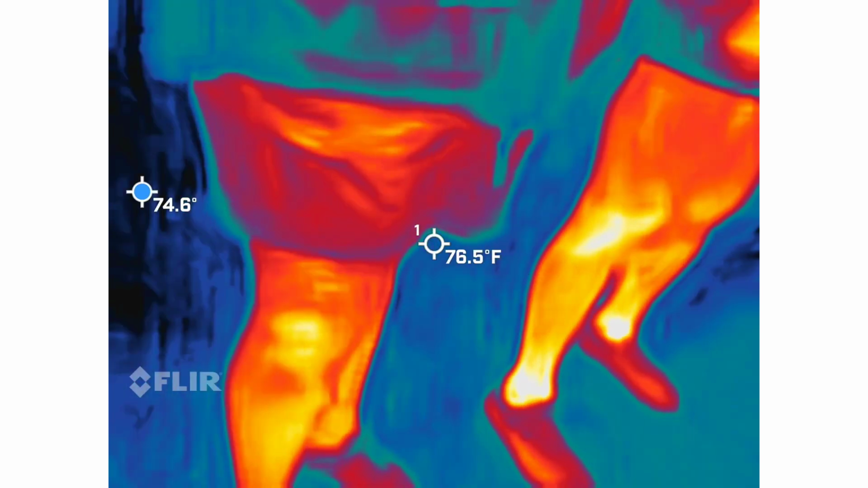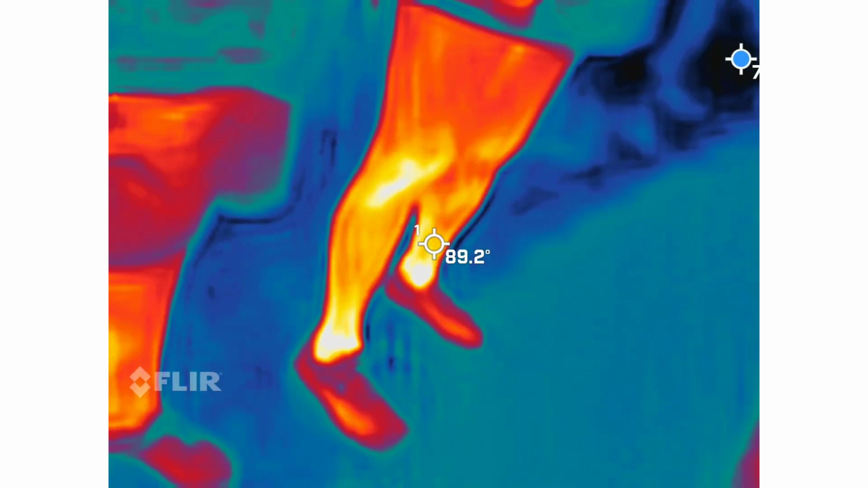So I was looking back to Big John for my 44-degree little area is what I was looking for. You were pointed right at the sky. Yeah. So there's a reason why it was 44 degrees up there.